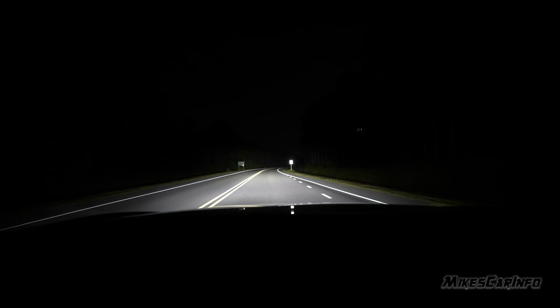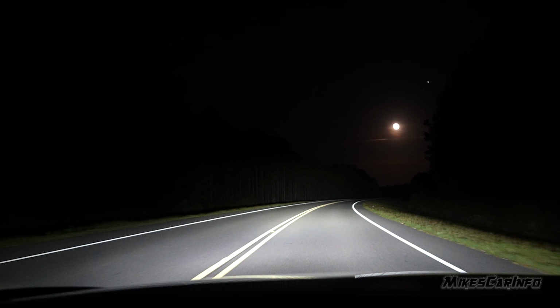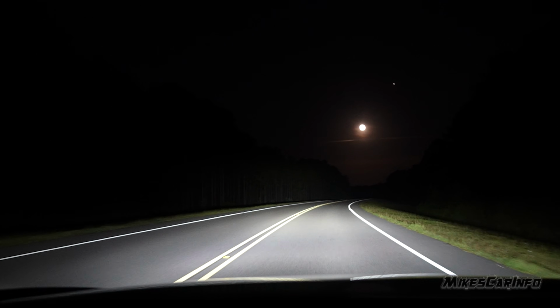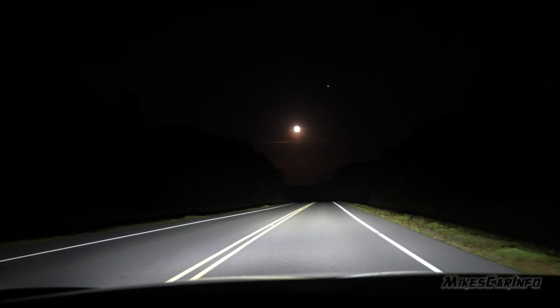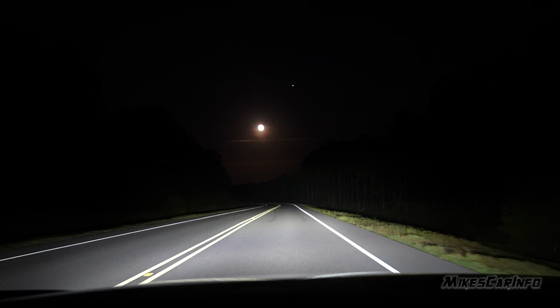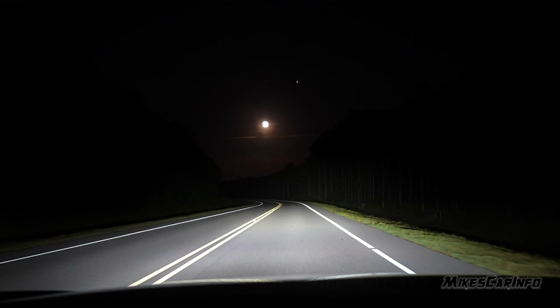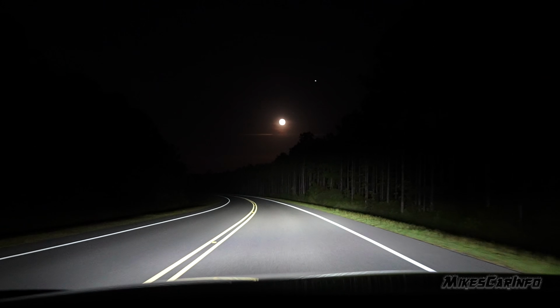So there we go, automatic beams turned on, and that's looking really nice. It does a good job of taking all those lights and putting them into an evenly lit road, and a nice moon out tonight. But you can see the trees in the distance, on the sides of the vehicle, really nice. The distance down the road is pretty good, especially considering the height of the vehicle.